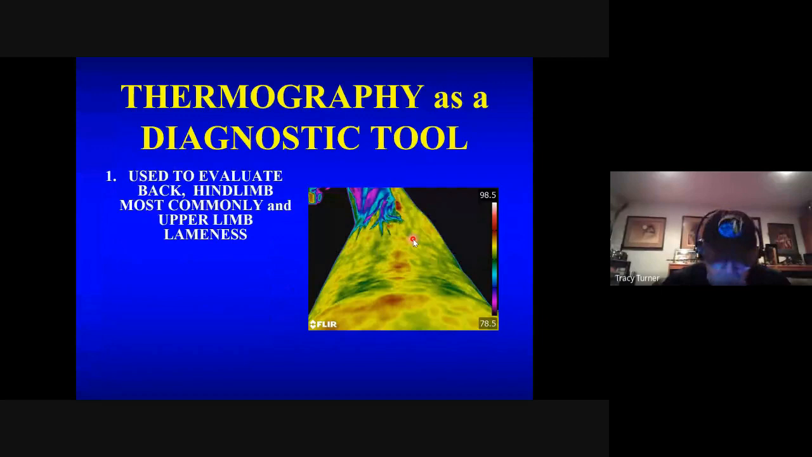So when we've gone back and looked at where thermography was the most useful as a diagnostic tool, number one was when we used it to evaluate the back. Hind limb was most common, and upper limb lamenesses. And if you think about it, these are always lamenesses that are more difficult to deal with. I mean, the back, frankly, from a palpation standpoint, it's a matter of opinion.